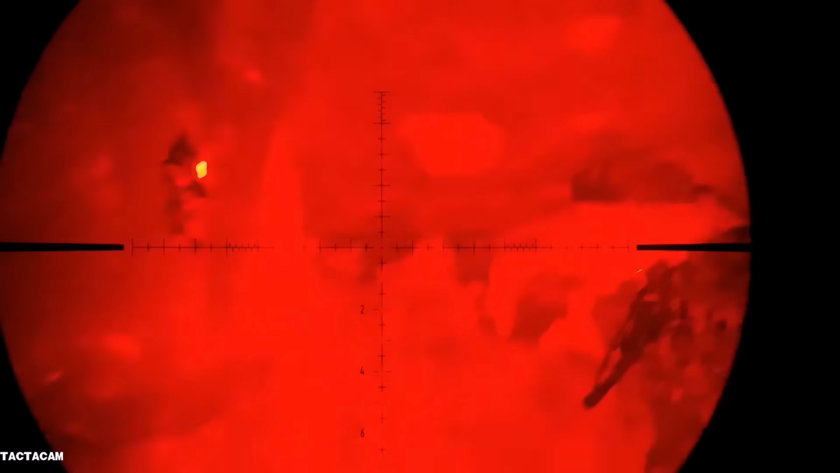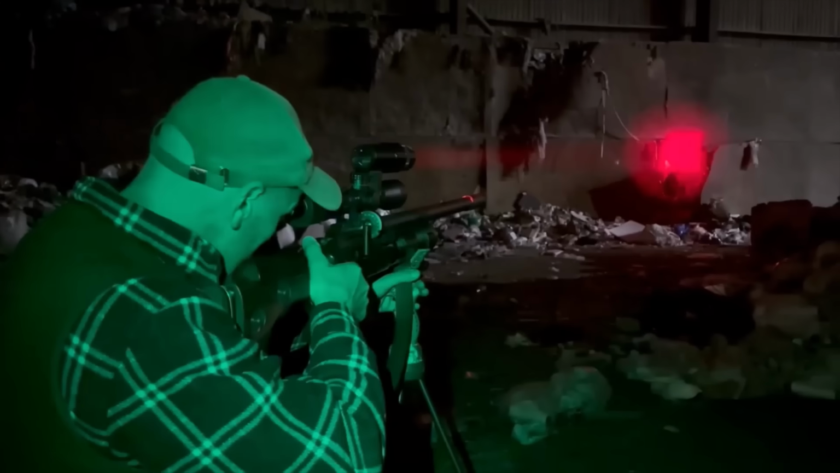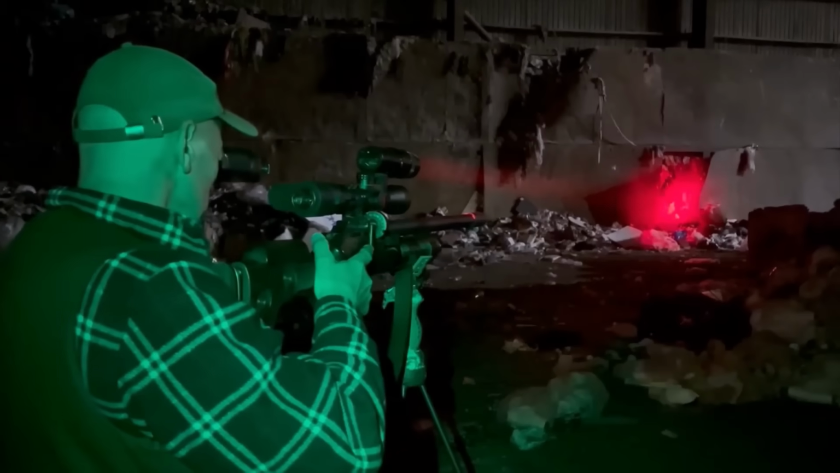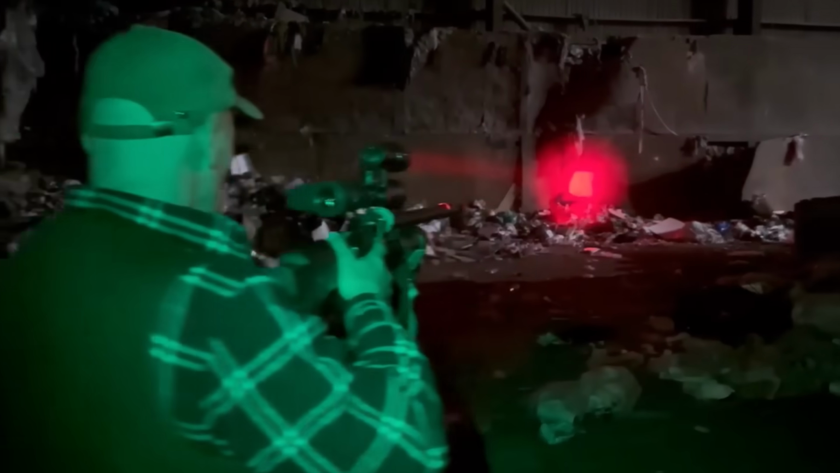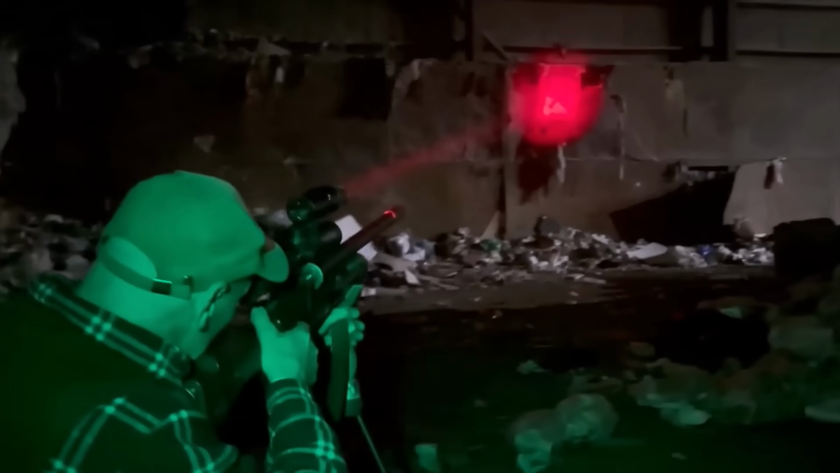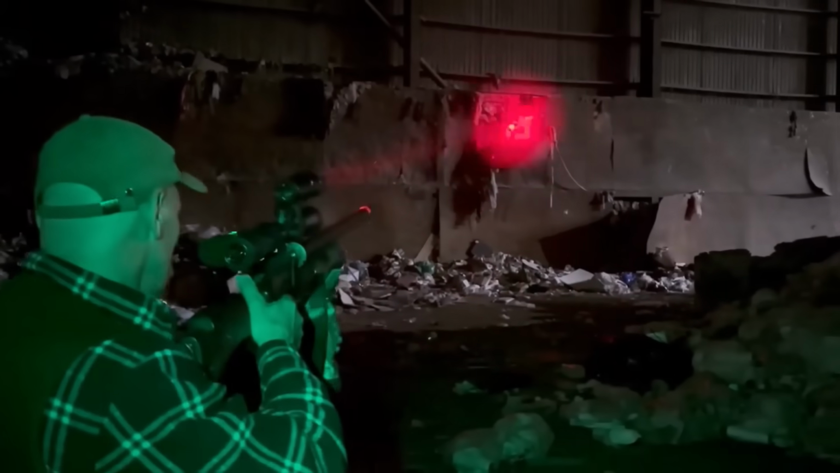Down he went. But it still did the job, it worked. I could see him and shoot him. And to be fair, looking through your naked eye was a better picture than what you are seeing now. This is just how the Tacticams recorded it. But yeah, it was a good night, we just kept spotting and shooting. It was getting late now, I think it's probably 2 o'clock again now. It was another late night.